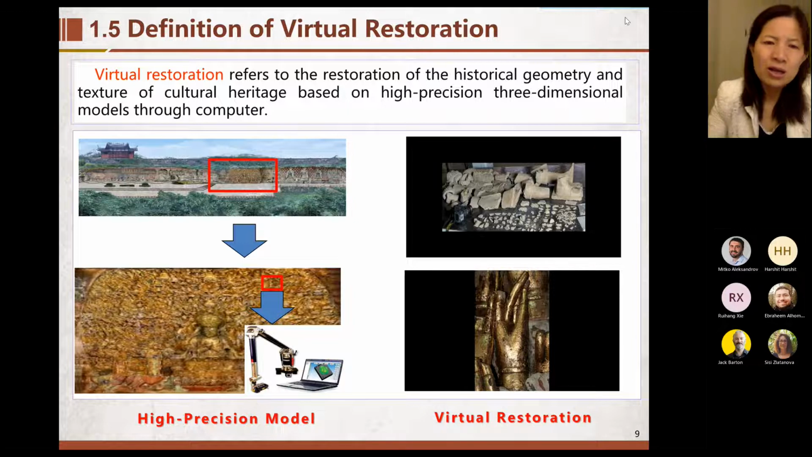Based on the high-precision model, we can get the virtual restoration and know which places, for example, have disappeared or split, or something else.